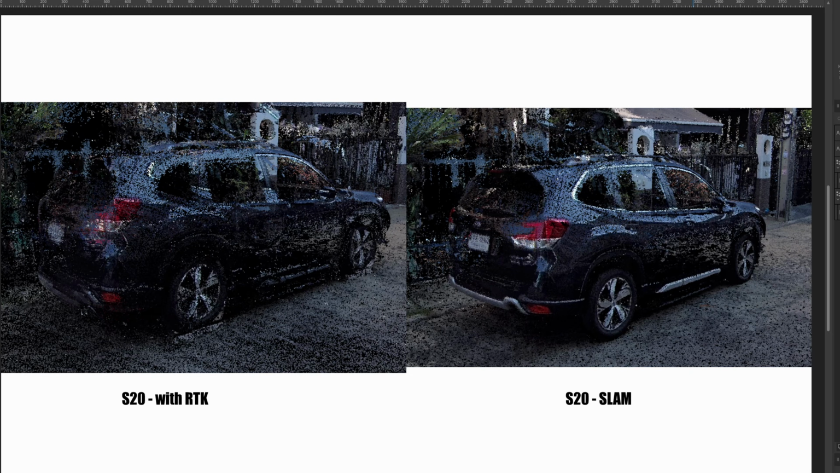Okay, on the right is the S20 with the SLAM. On the left is the S20 with the RTK. With the RTK, it's going to give you poor performance with the color point cloud if you do the loop back. You should not return to the starting point when you are using the RTK. It's going to give you this poor quality of color point cloud because the first scan and the last scan are not matching.